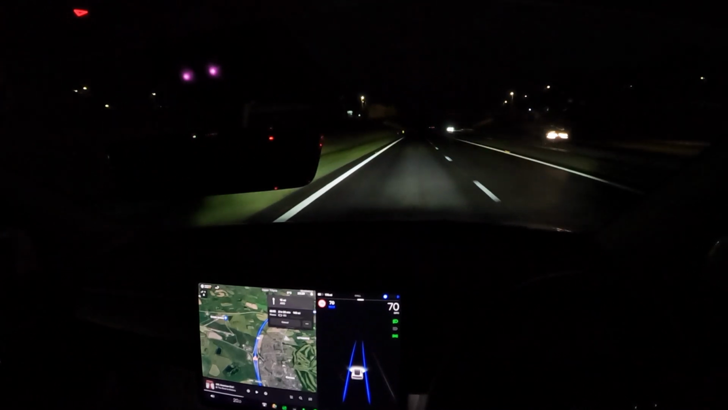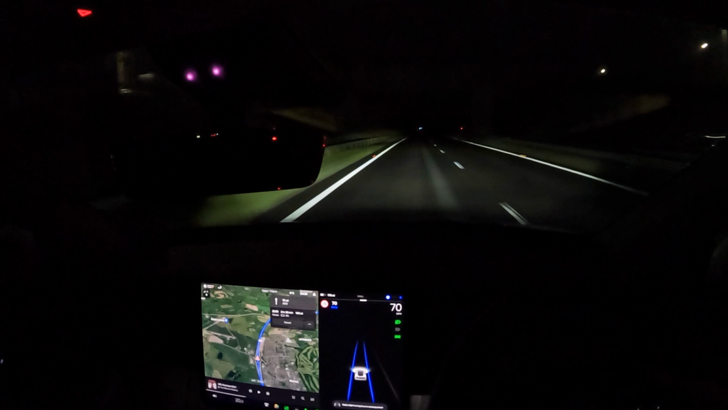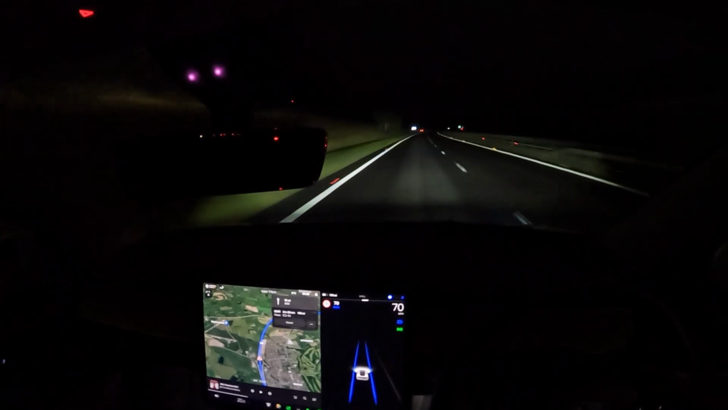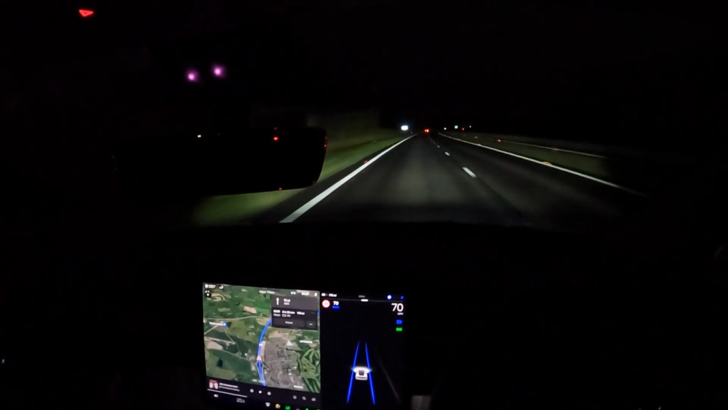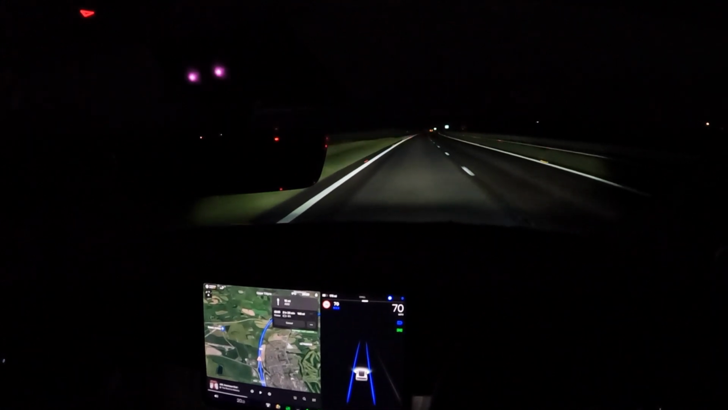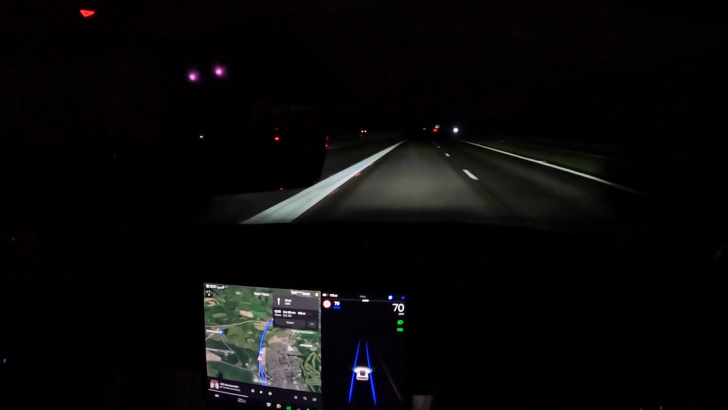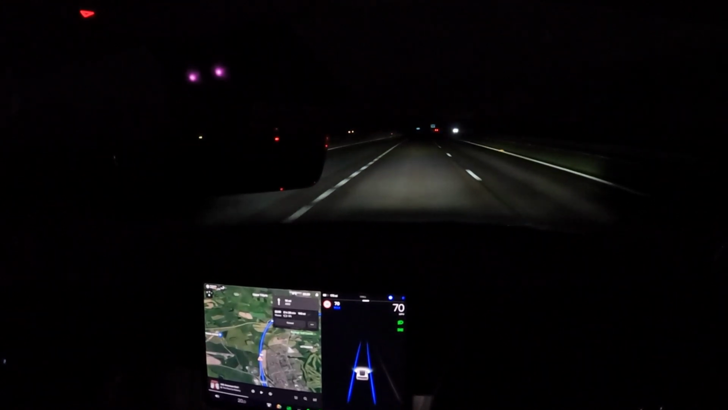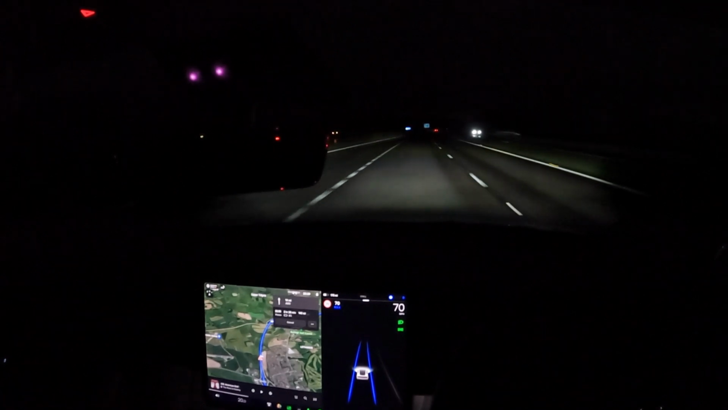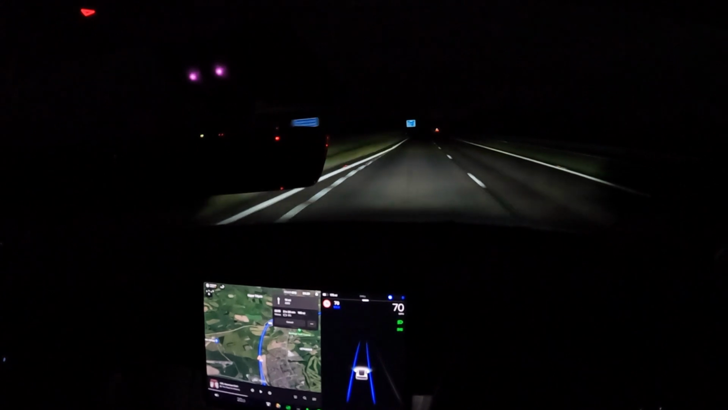Okay, we are going through junction 6 on the M90, and we just had an Autopilot moment. So as the off-slip started to diverge, the car didn't know where it was going and started wandering off to the left, and I had to do quite a big correction to pull it back onto the straightaway.